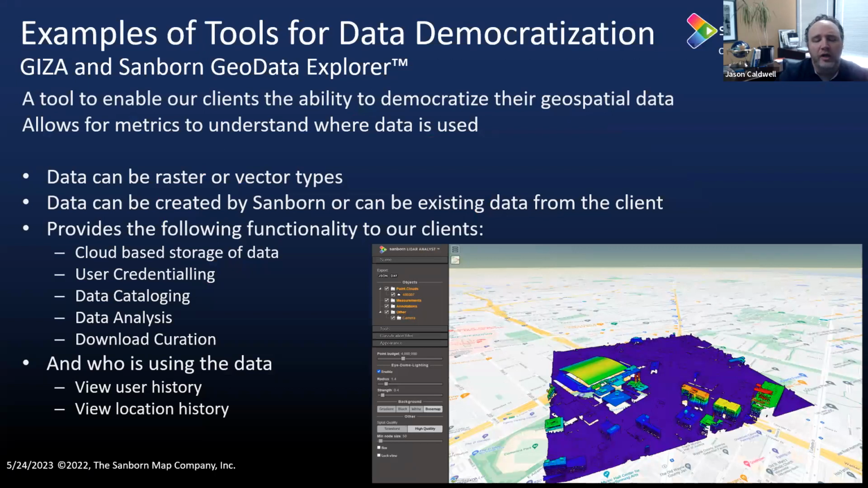So to that end, I wanted to demonstrate a couple of examples of tools that we've seen out there that provide this capability to end users. And so Sanborn has two tools. One is called Giza and the other one is called Sanborn Geodata Explorer. Both of these tools really allow our end users to easily access the data that they have. It can be both raster and vector data sets, as well as LiDAR data. This type of tool really provides cloud storage, it provides credentialing, it provides a level of cataloging, and also has some level of analytics and curation associated with it. And so this enables end users to be able to say, hey, I know where to go get access to the tool.